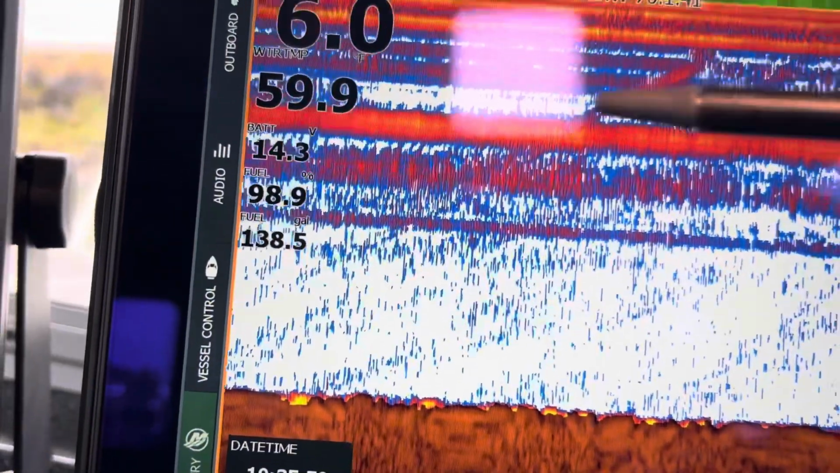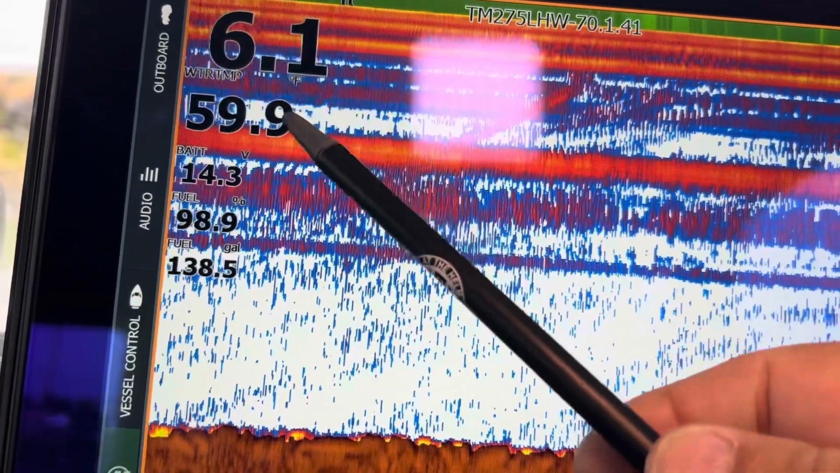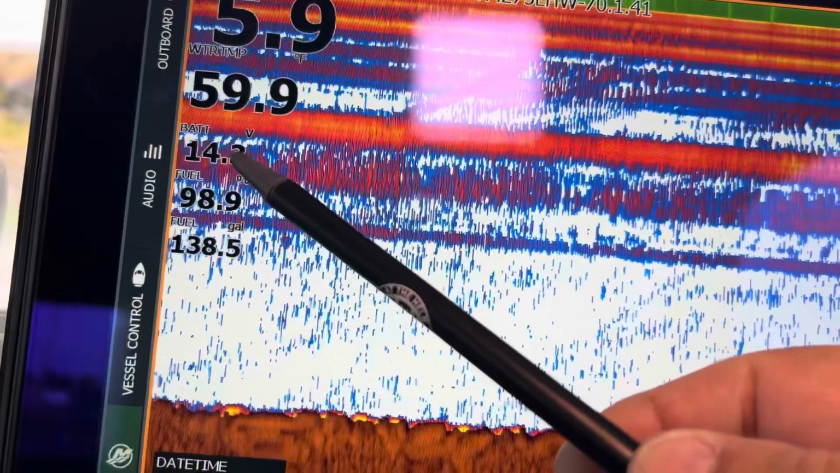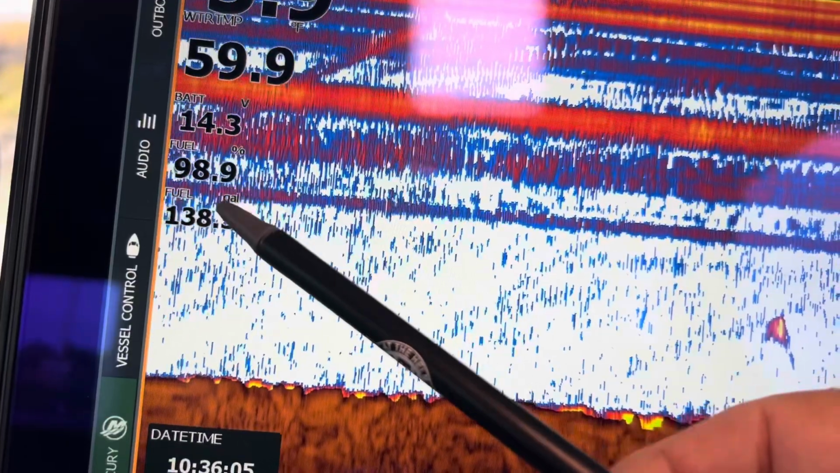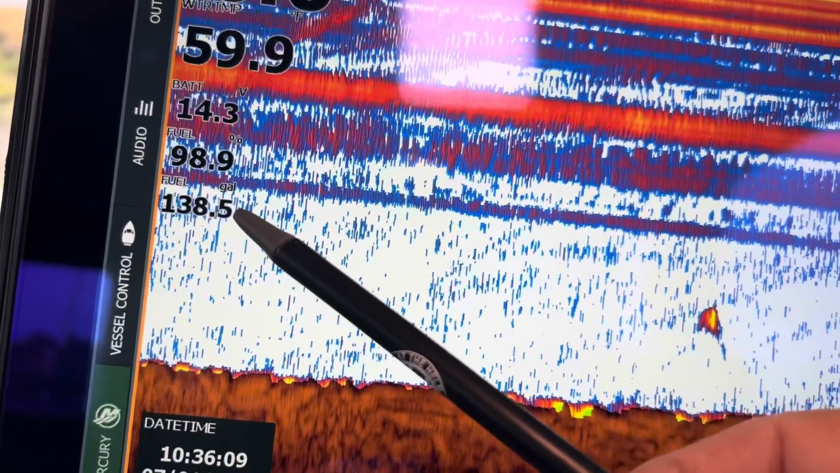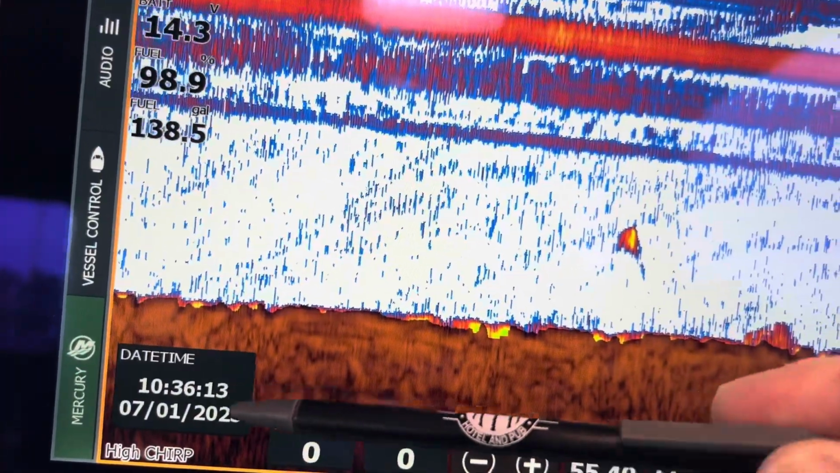Over here on this side, I have what we call overlay data. So you can see up here is our depth. I make it a little bit bigger. Water temperature, that's another important one to me. My battery voltage. Down here I have my fuel. Right now it's at 98.9, so it's a full tank, 138 gallons here. So the boat's got like a 140 gallon tank. Down here, time and date. Always like to know that.